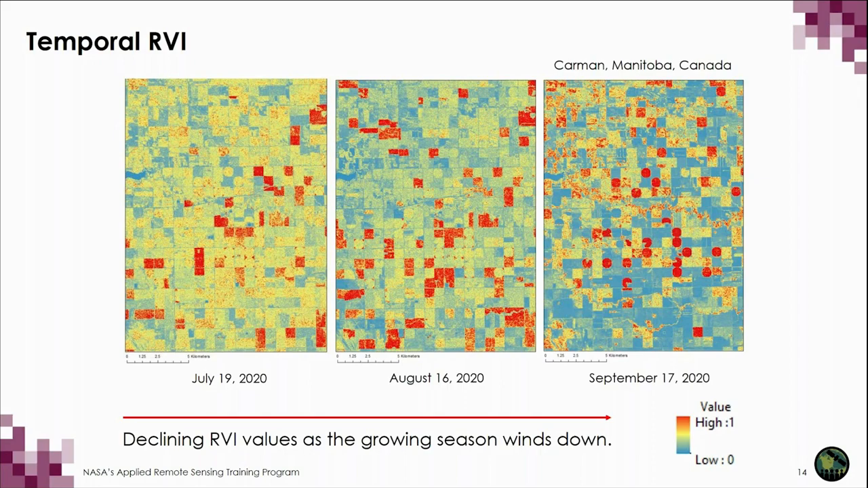Throughout time from July to September, we see that the values are lower and there is more blue representing lower radar vegetation index values. This is representative of the drying out of the crops and leaves dropping off the plants and harvesting that is going on throughout these months.